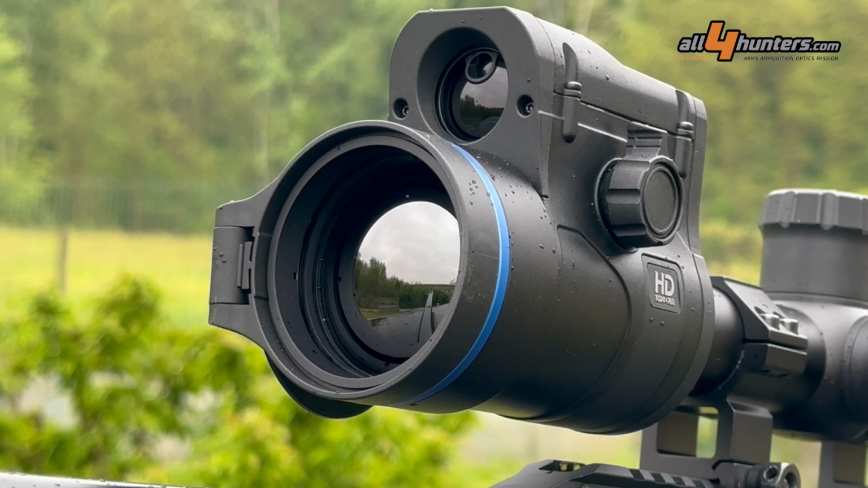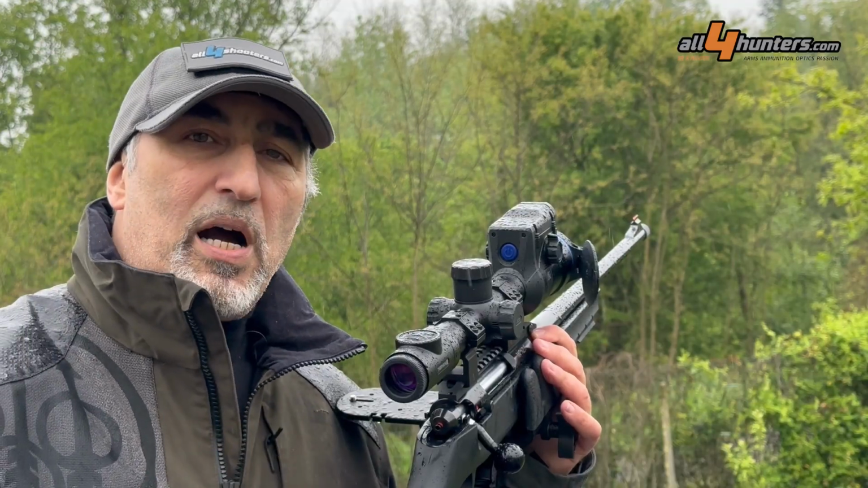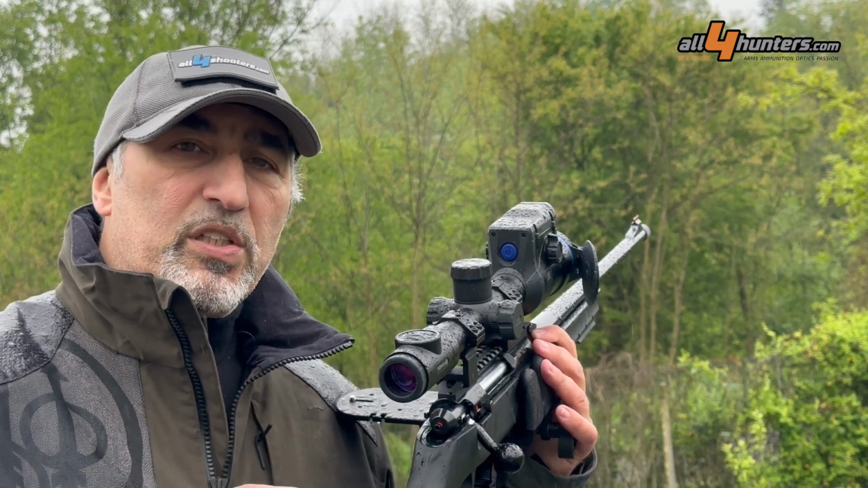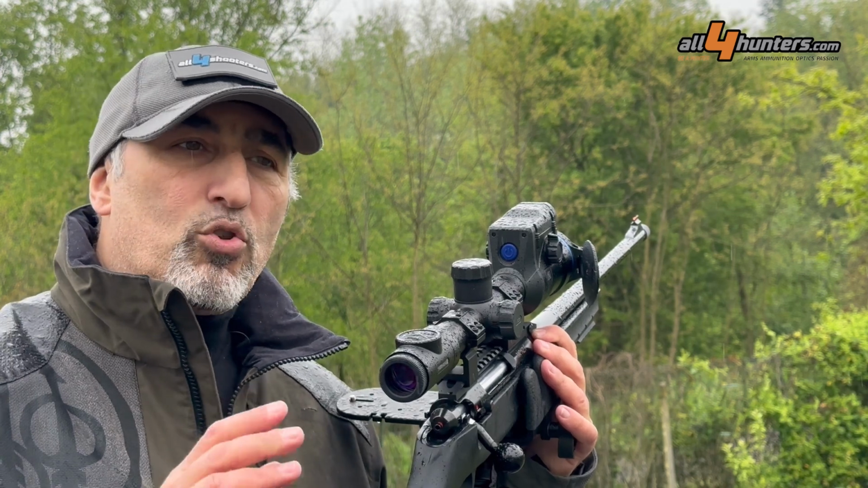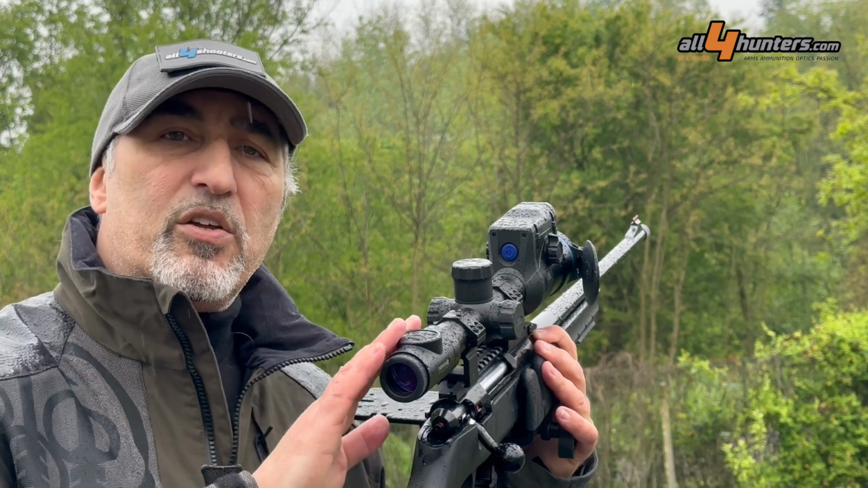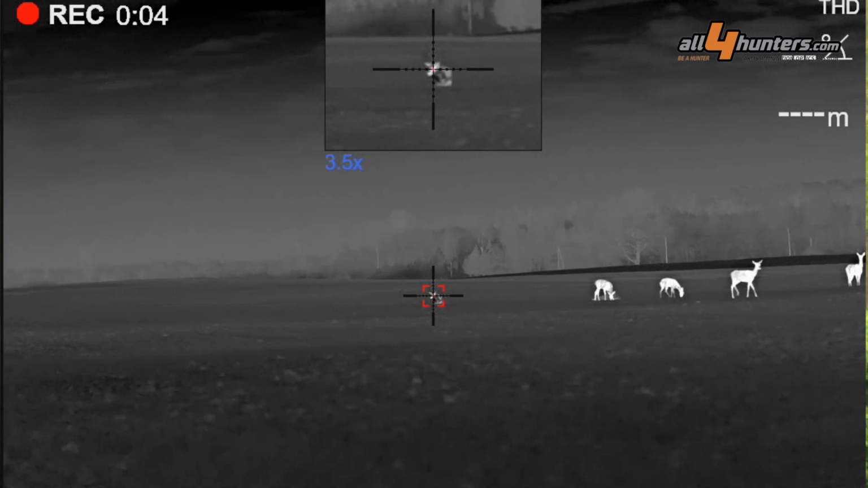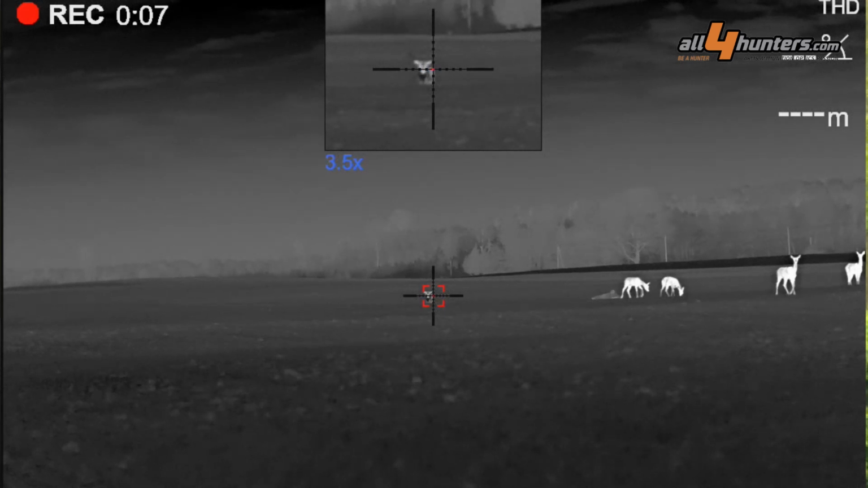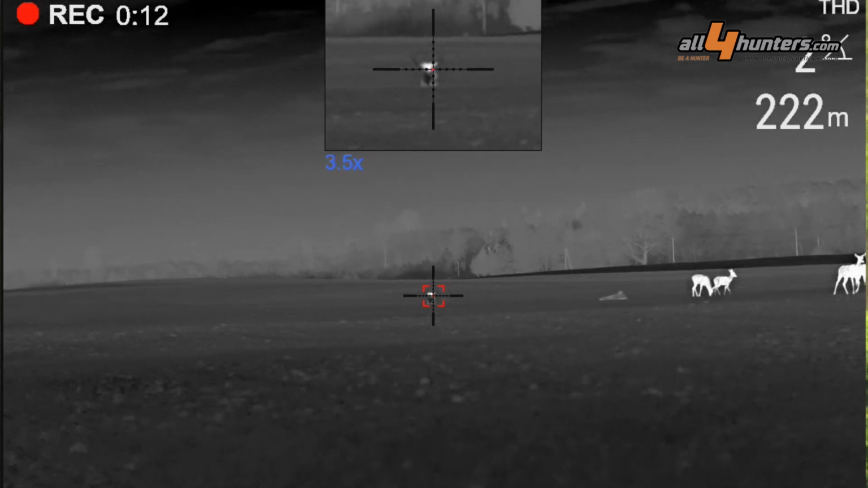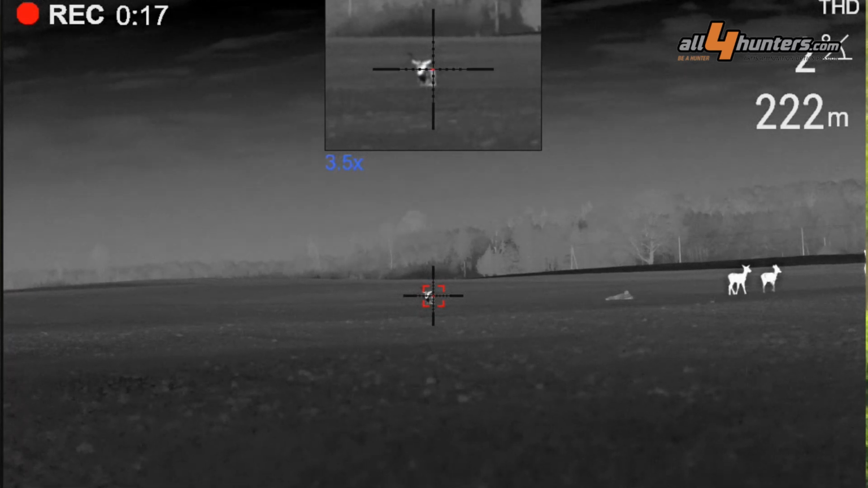The laser rangefinder of the Thermion II XL50 allows you to measure up to about 800 meters. And it is possible to use the distance to calculate the actual point of impact thanks to the ballistic app that is integrated in the firmware of the Thermion. This is possible thanks to the StreamVision and the Ballistic companion apps that we can download completely free of charge, iOS and Android. We can not only control the device from the app, but we can also download and upgrade